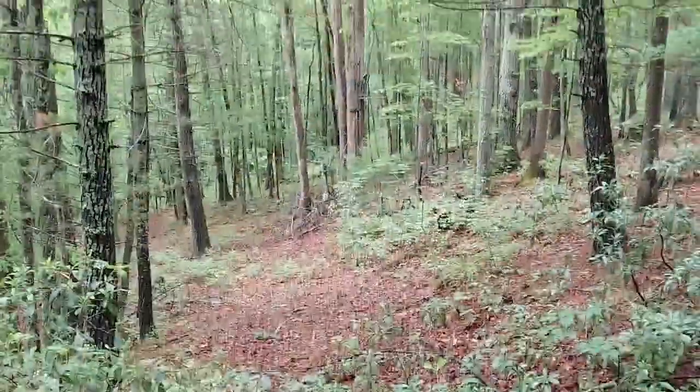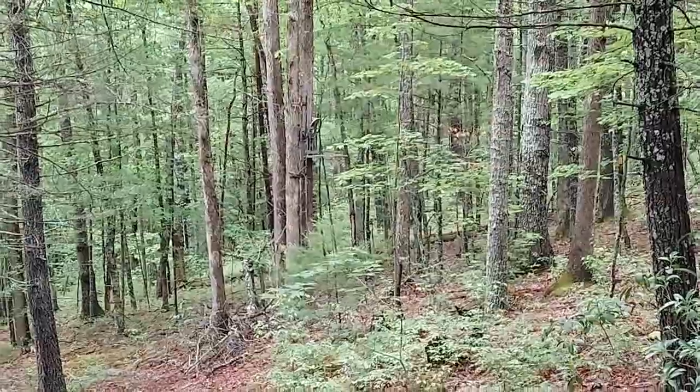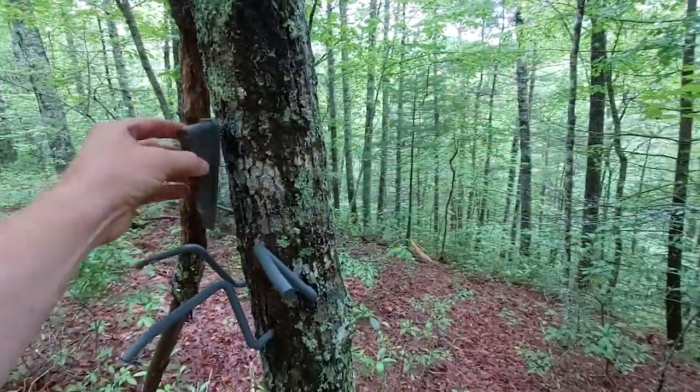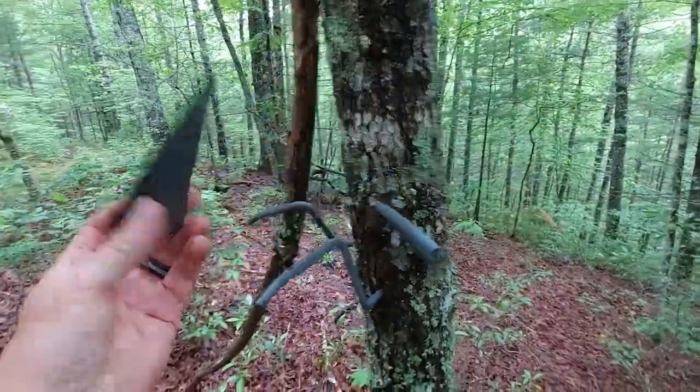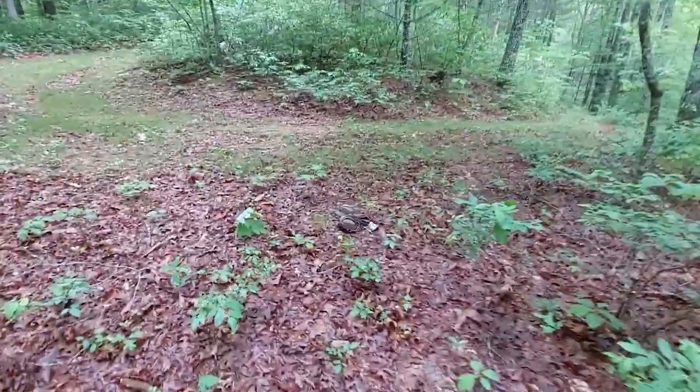I don't know if you can see it or not, but there's my tree stand down there. But anyway, I just wanted to give you all that tip. Just something to think about, something that's cheap, lightweight, a couple dollars, and can help you a little bit with the positioning of your trail cameras.